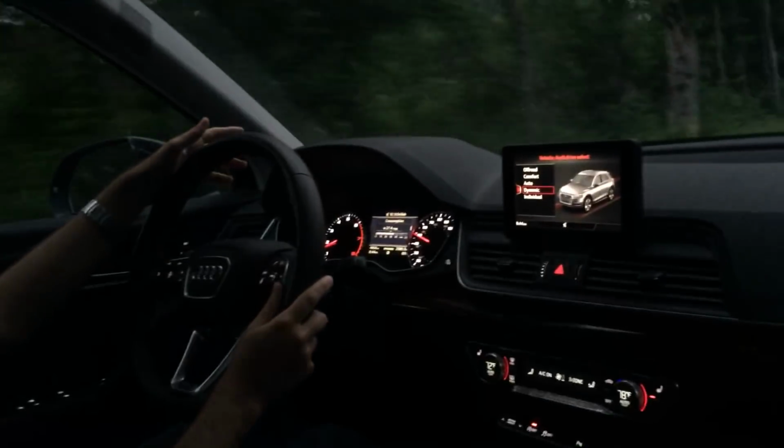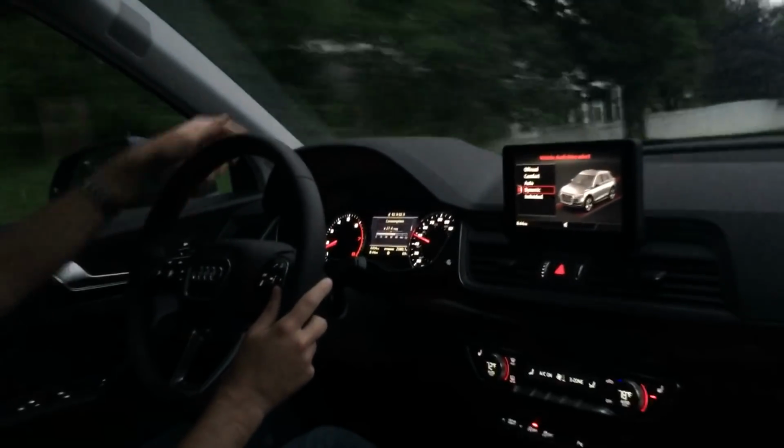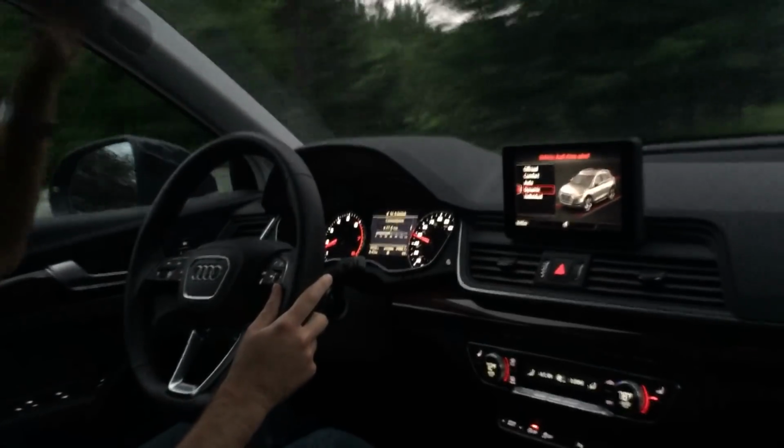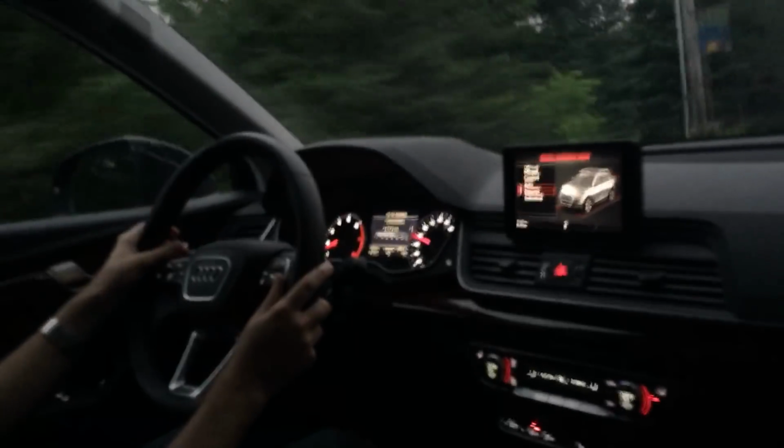It's not quite dark enough for me to comment on the headlights, but they seem pretty good. They're on low beams, and I can see them reflecting off the signs far, far down the road. So I have a feeling that this car has a really good headlight. Just trying out the high beams.